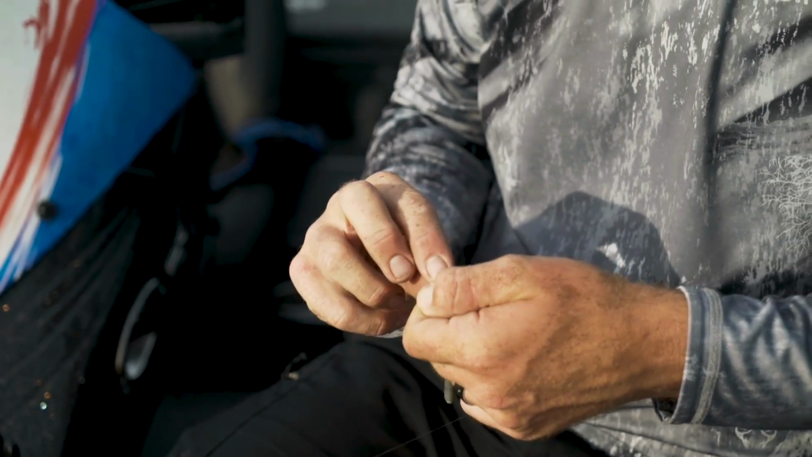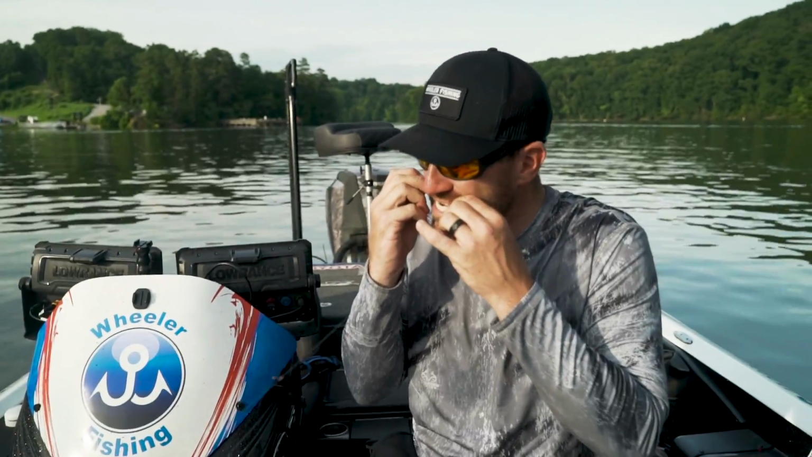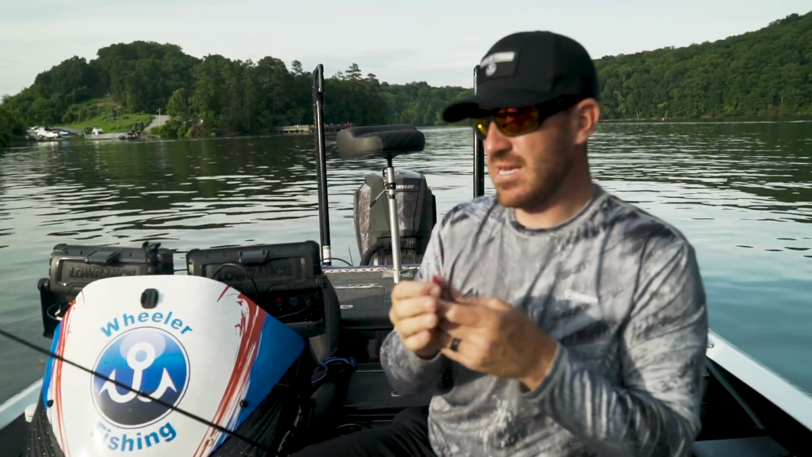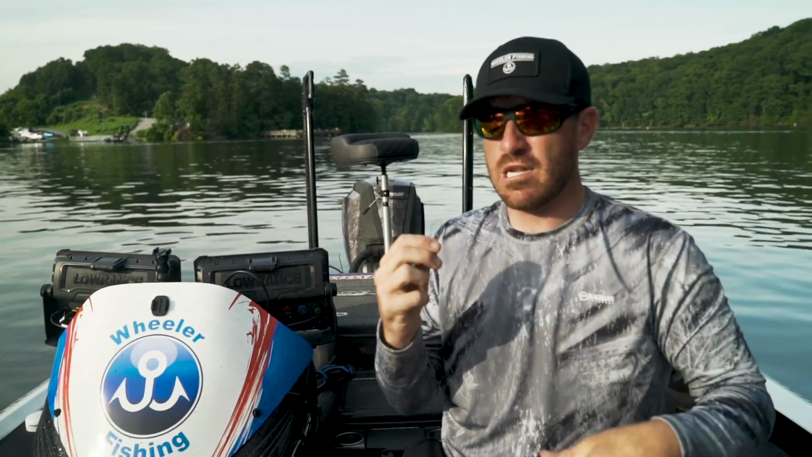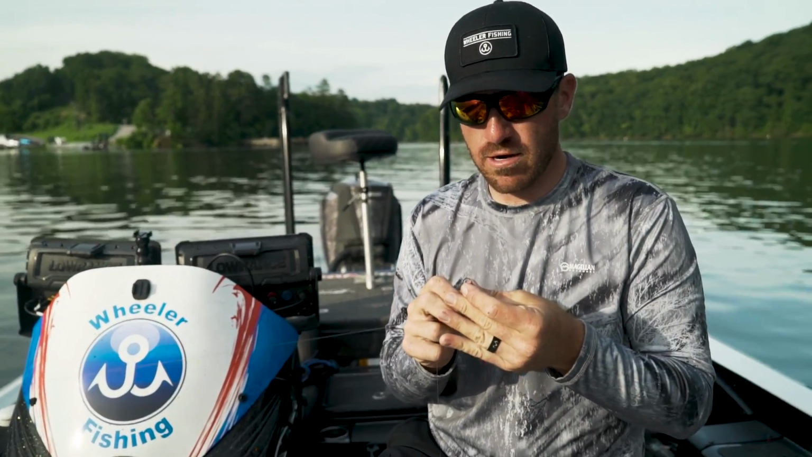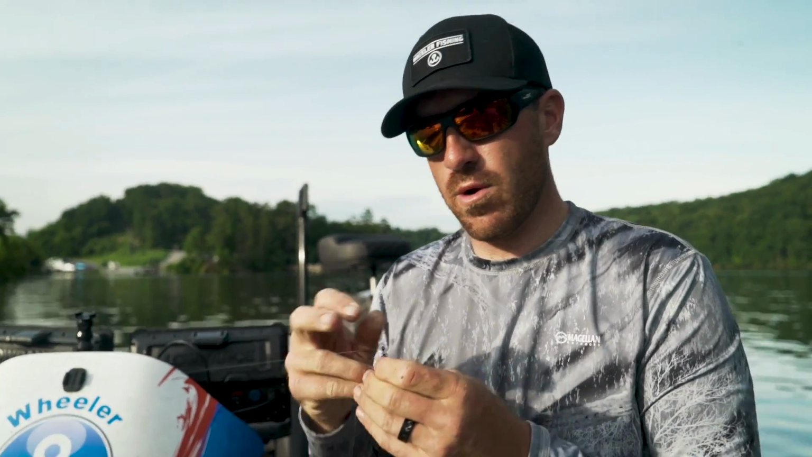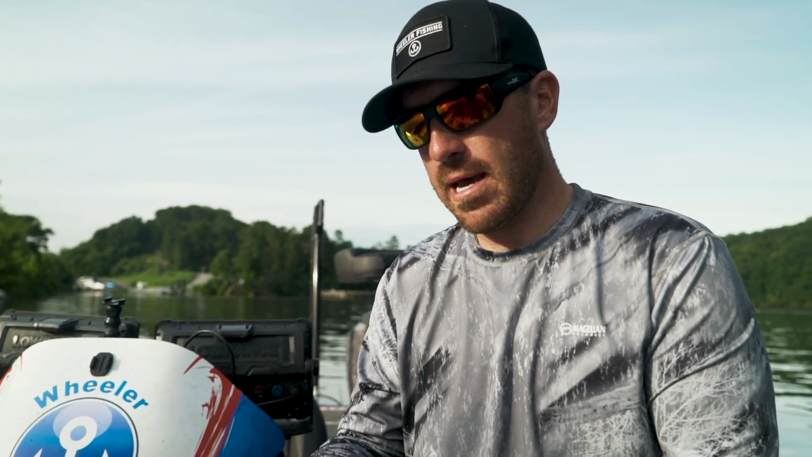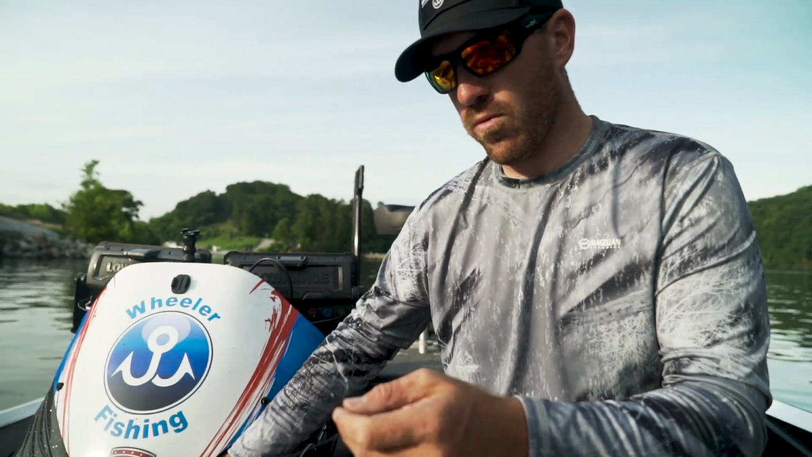The biggest thing that I feel like, just before even looking at this, is being able to use this for seeing fish that are right there in front of you, 30, 40 feet away, 20 feet away. That's what I really feel is so important with forward facing sonar.